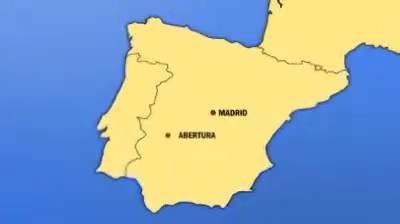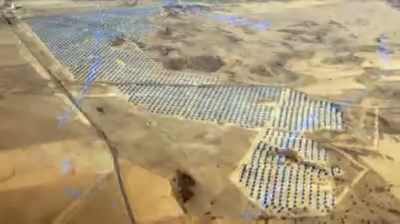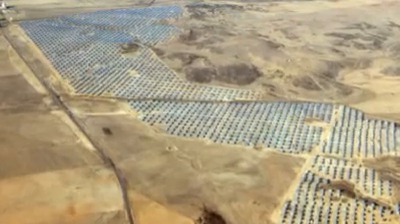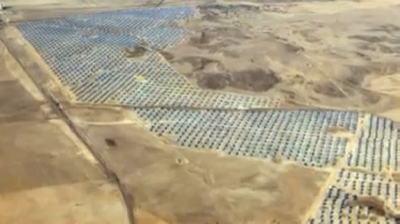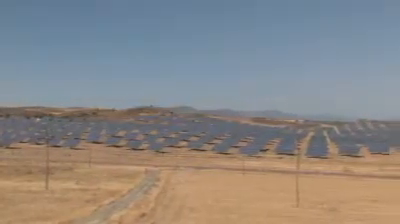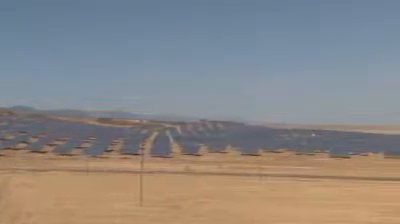Abertura solar park is located in the Spanish province of Cáceres. On over 200 hectares, more than 132,000 solar panels have been installed on 2,112 solar trackers. The location is considered ideal because it gets almost 2,000 net hours of sun per year and the land is very flat, which is ideal for installing photovoltaic solar panels.